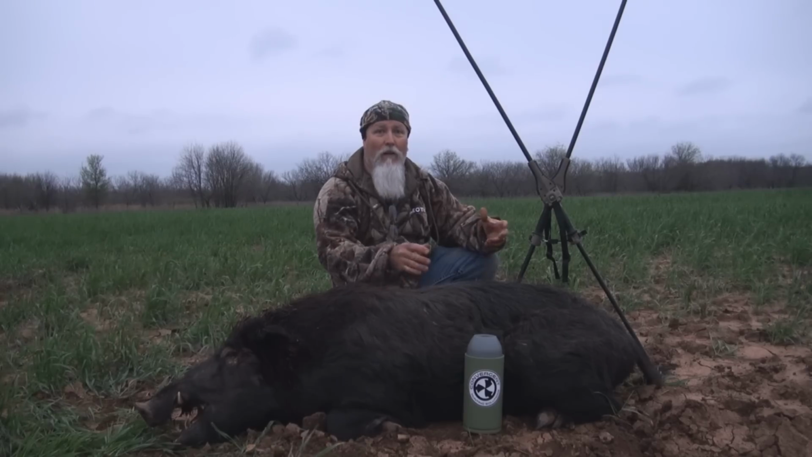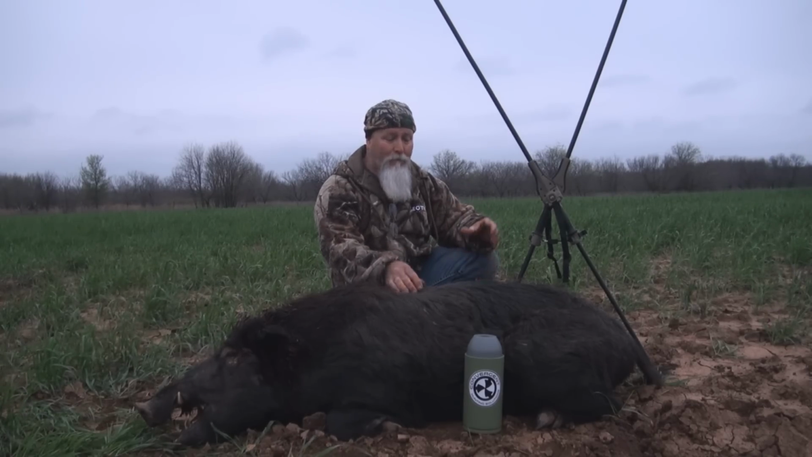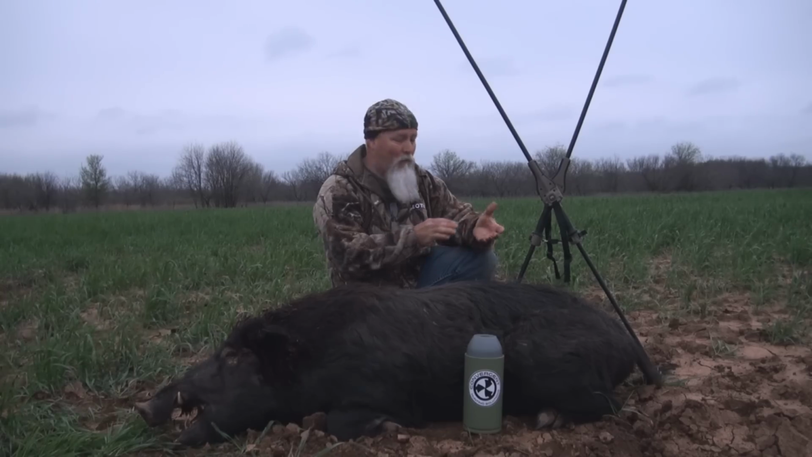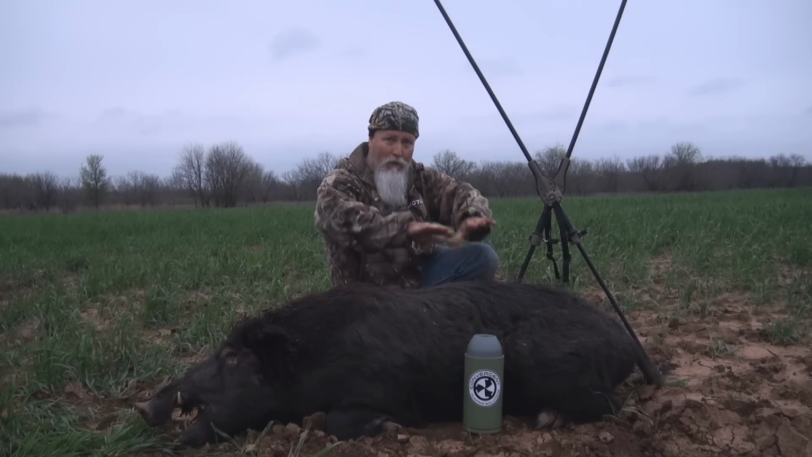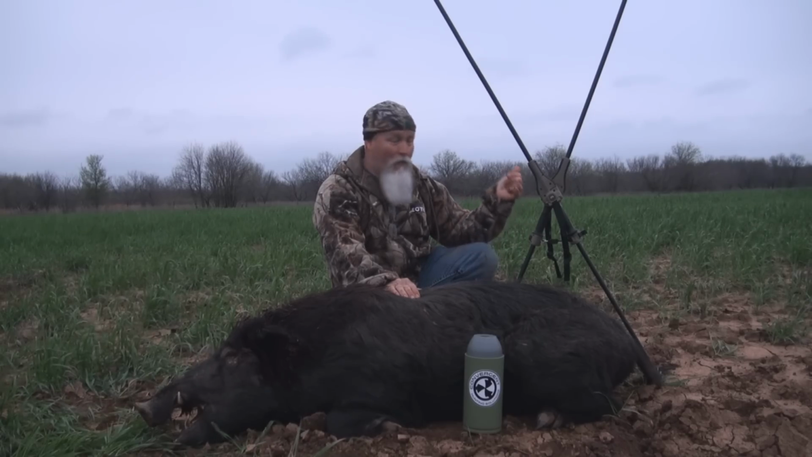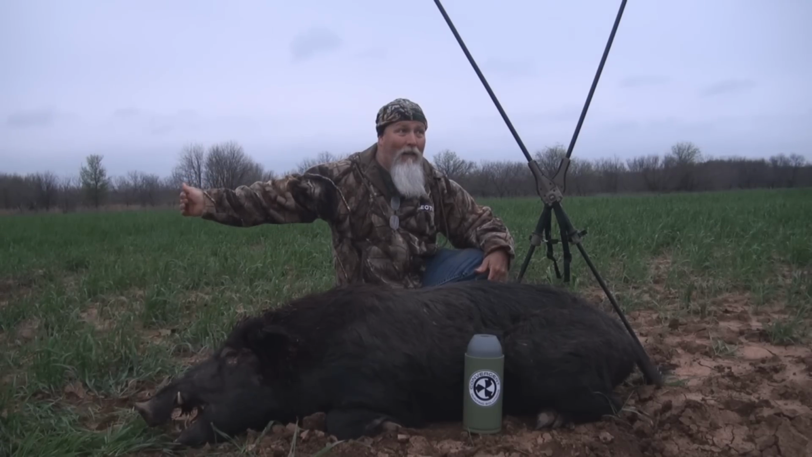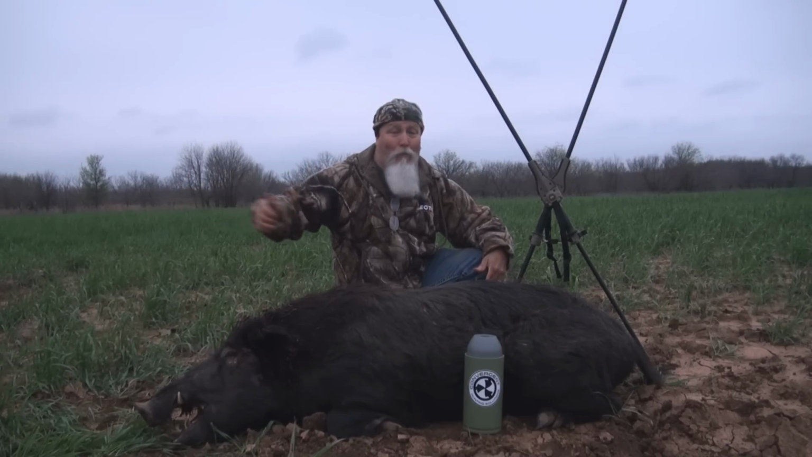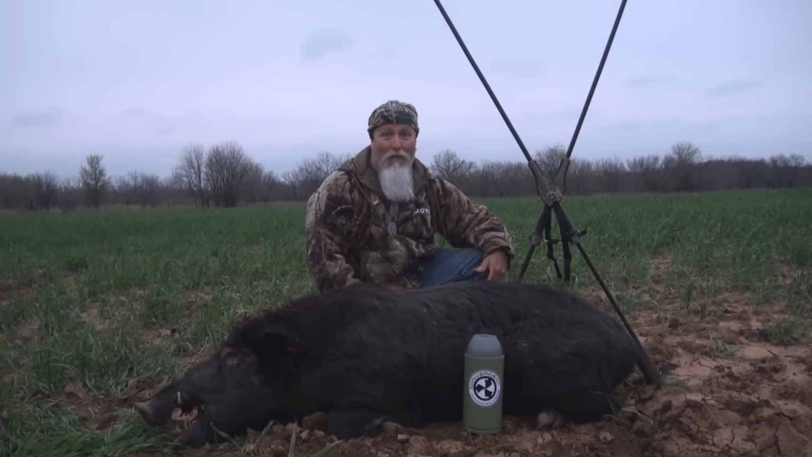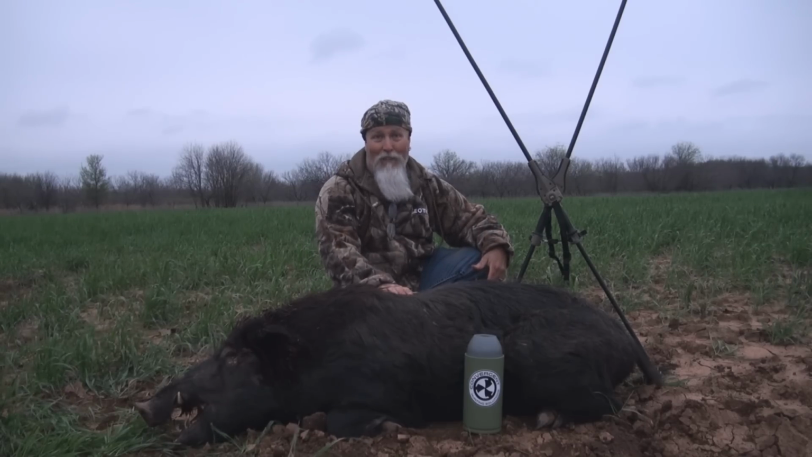When we first started calling, he raised up and looked our way, and then he started scent marking with his metacarpal glands, which they kneel down to do. And then when he worked this way, he started scent marking branches. Well, there was another boar coming from this way, and Talon said that boar was scent marking pretty much all the way too. So we didn't get him on video because we were afraid of losing this guy on video.